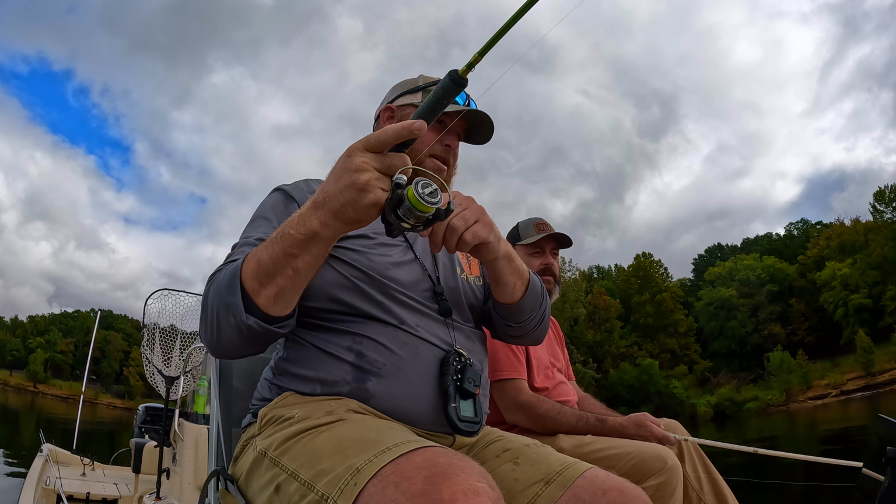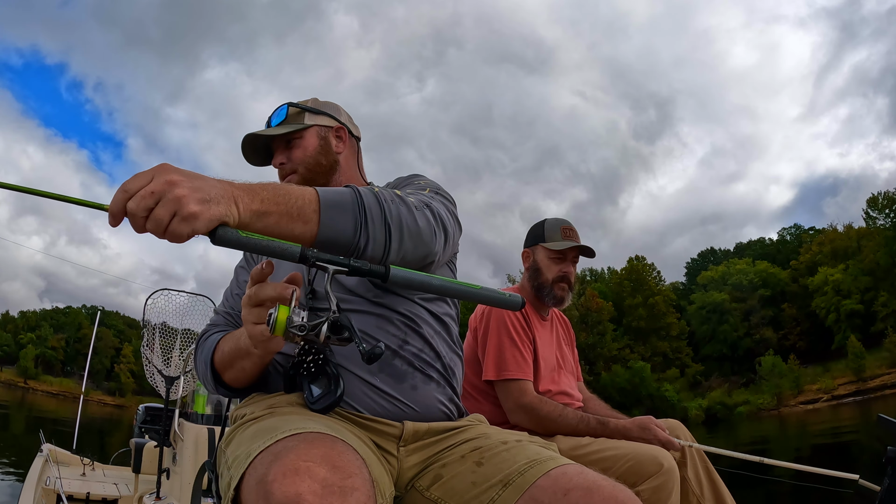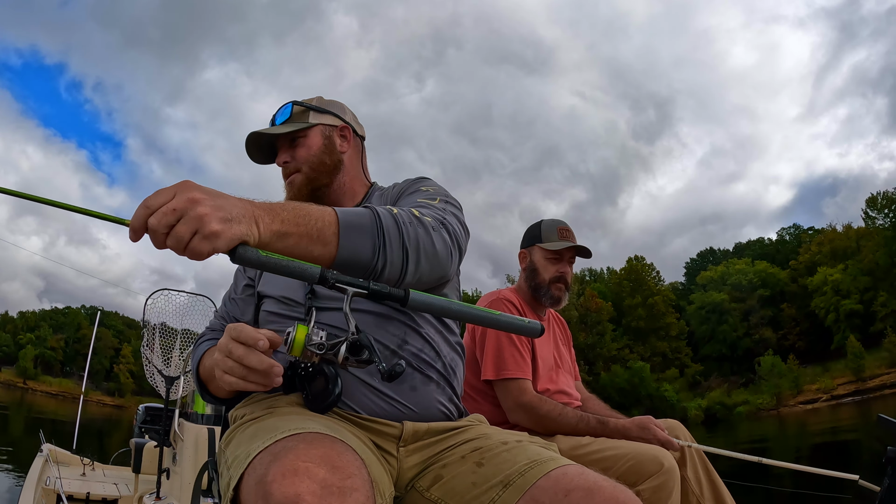Pretty good fish, guys. He's fighting hard. Oh my, nice little fish. Not as big as I thought he was, but still a good one. Still over 10. That's what I'm talking about, guys.